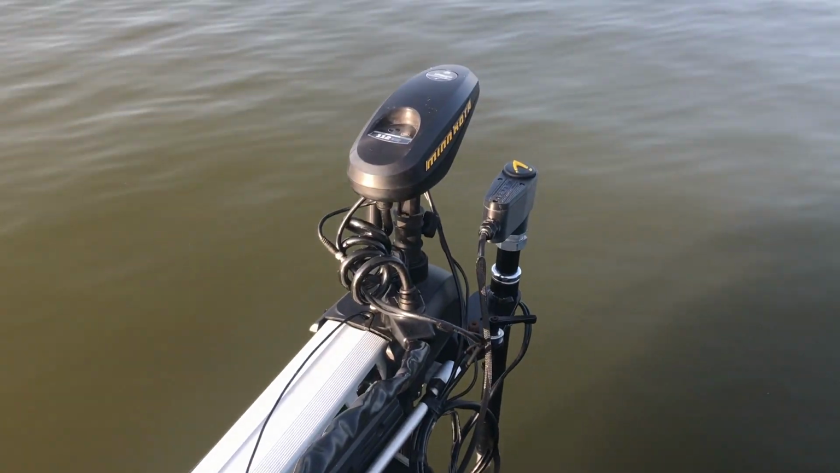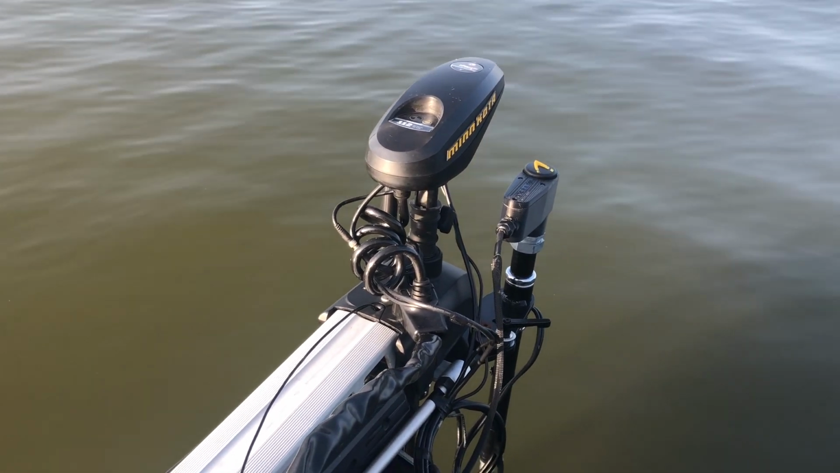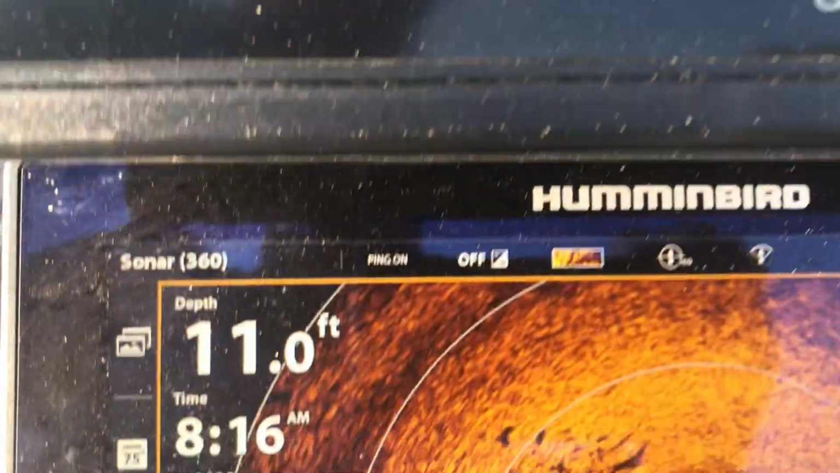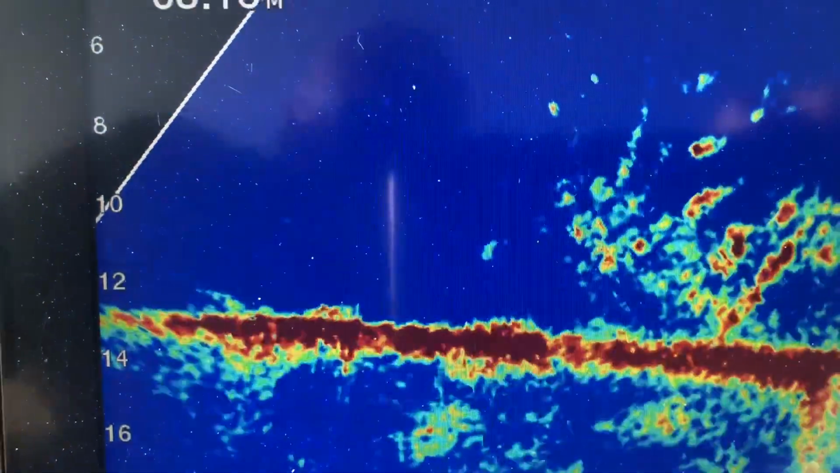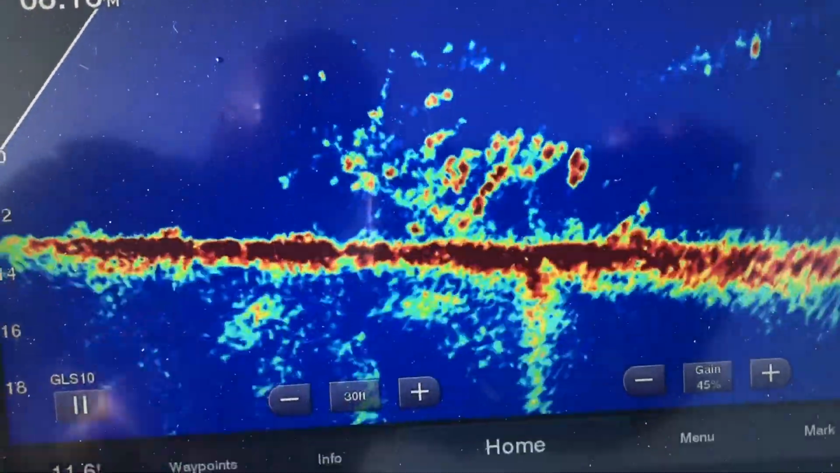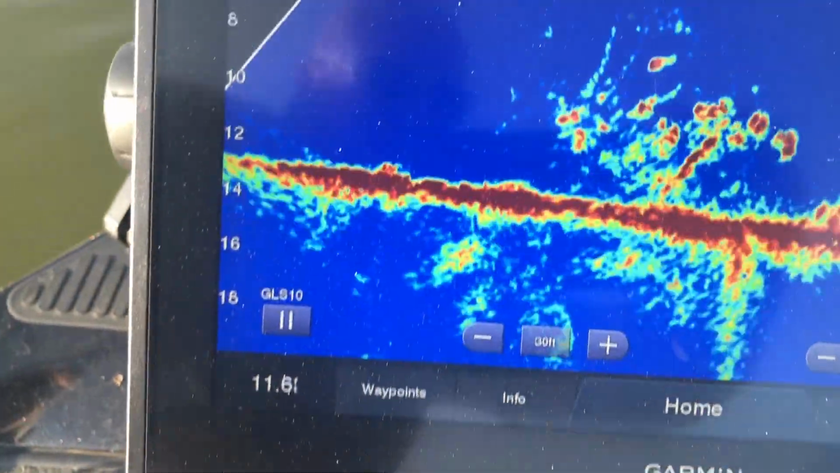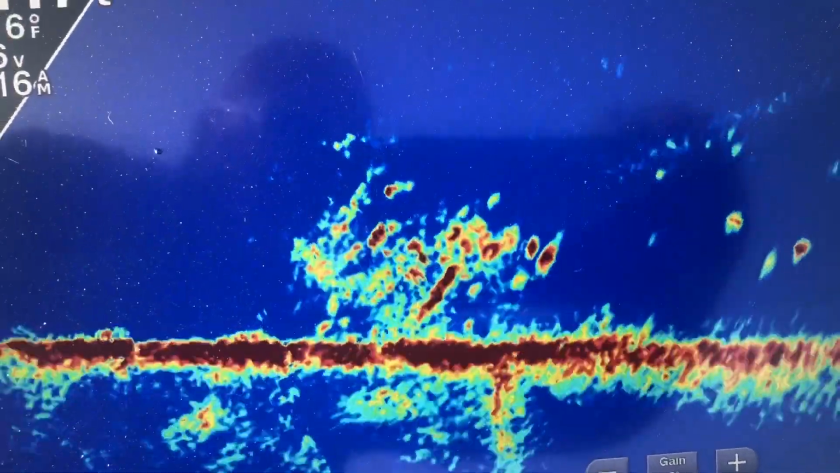If you go over there, you can kind of see the live scanner. Transducer mount's pointed that direction. See the arrow on it? It's just pointing slightly over to our left. And right there they are, and it's loaded with fish. I mean, there's some big ones in there that we're trying to catch, but right now the little ones are biting.